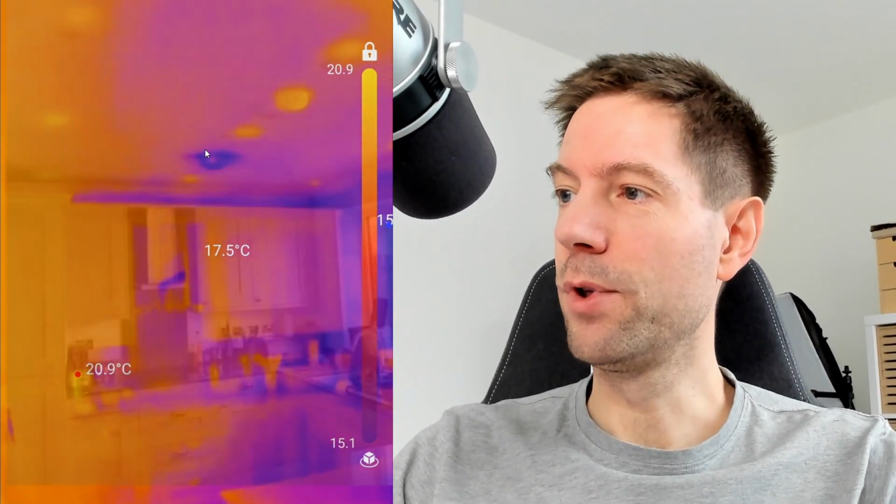So yeah, I then moved into the kitchen, and the one thing I was really interested in was this vent. So this is our extractor fan in the ceiling here, and you can see that it is definitely significantly colder than the rest of the kitchen. Now the fan isn't on in this particular situation, and what I think is happening is cold air is blowing into the vent basically from outside. So the vent, actually the tube that takes the air out to the outside, there's a vent on the outside of the wall on this wall here. Now what I think is happening is the wind is blowing against that and blowing cold air into the kitchen.